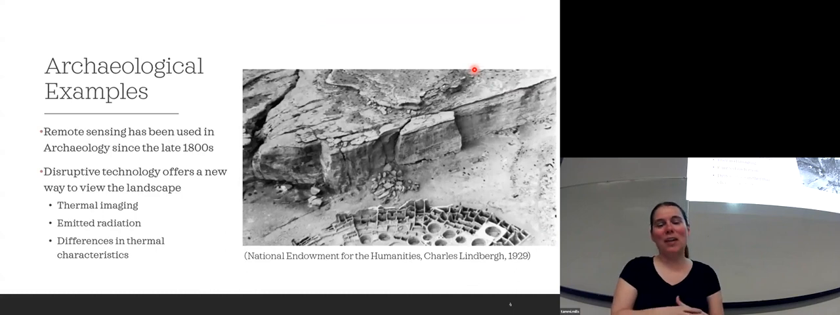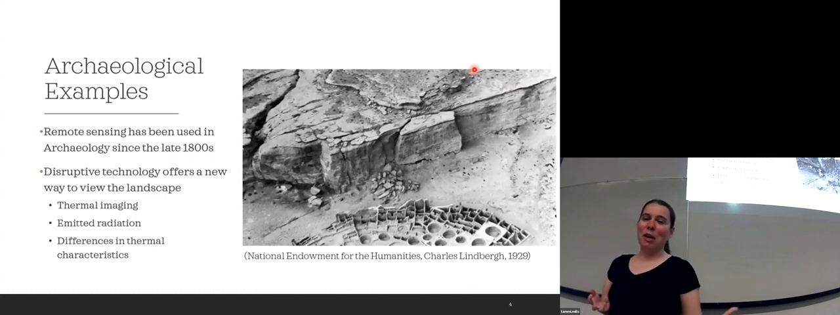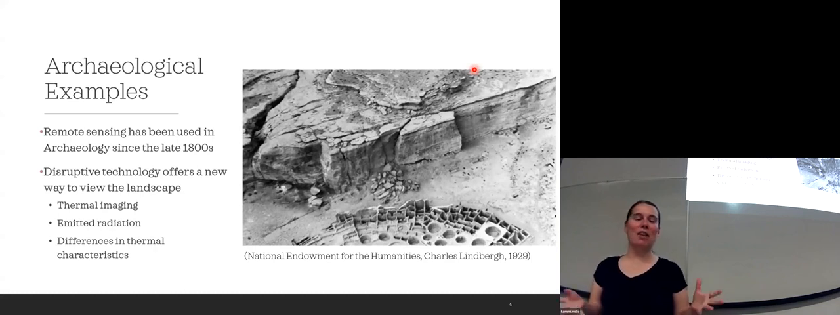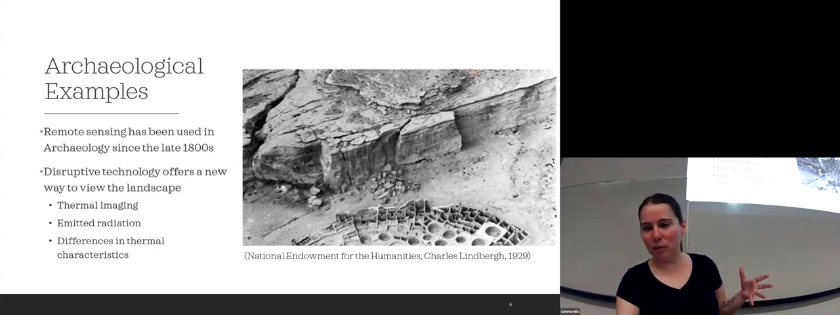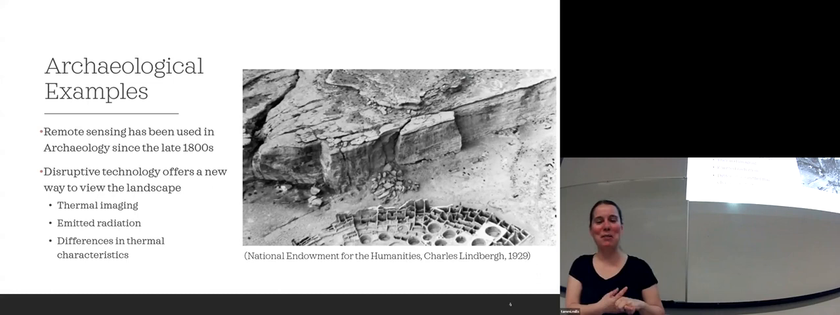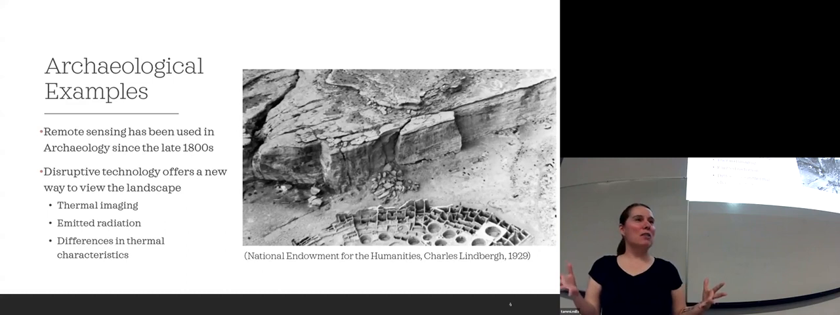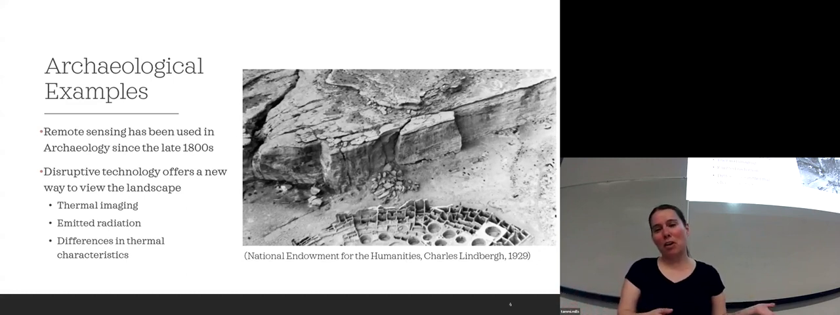There's also this one. I know that everybody knows who Alfred Kidder is by now, hopefully from RQ 1000. But what you may not have known is Charles Lindbergh took this picture. He did this Pan American flight, and he was flying over the Gulf of, oh my gosh, what is it? I think it's a Gulf down near Mesoamerica, Gulf of Ecuador. And he saw some of these weird mounds, and he contacted the Smithsonian and was like, I have these pictures from my plane. Do you think these are anything interesting?